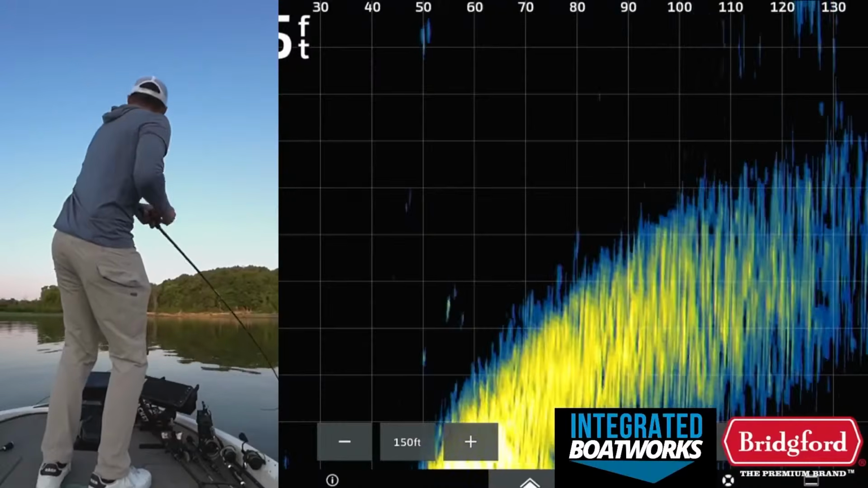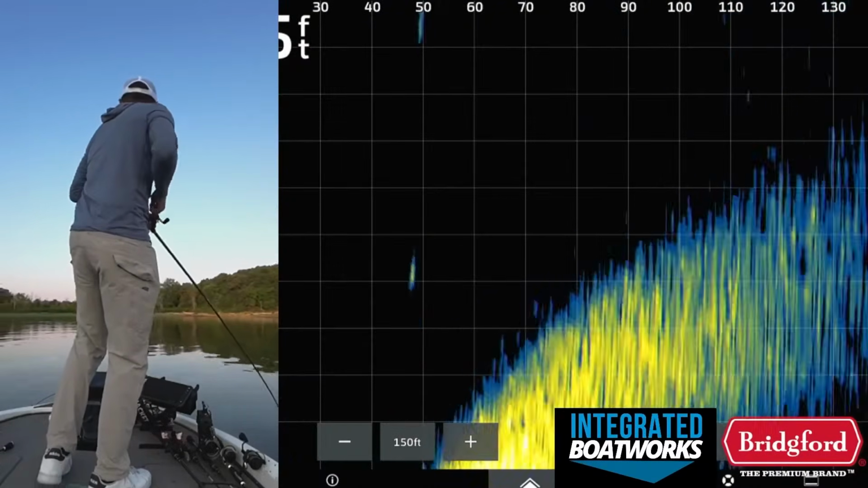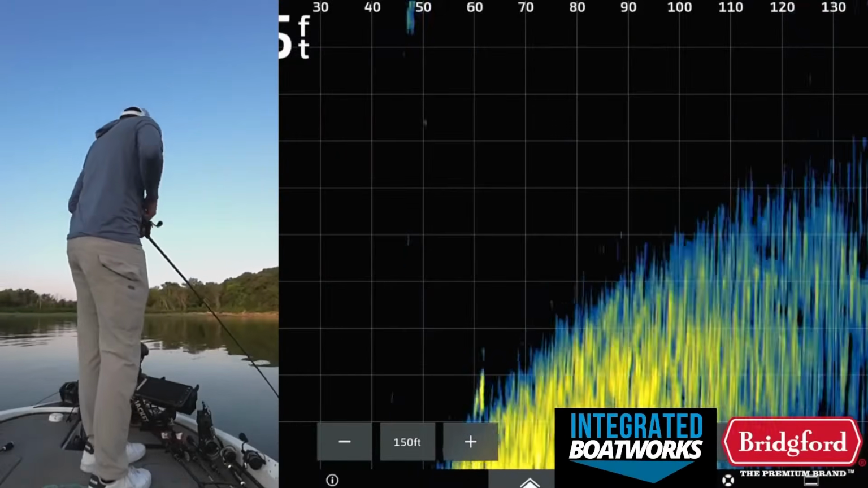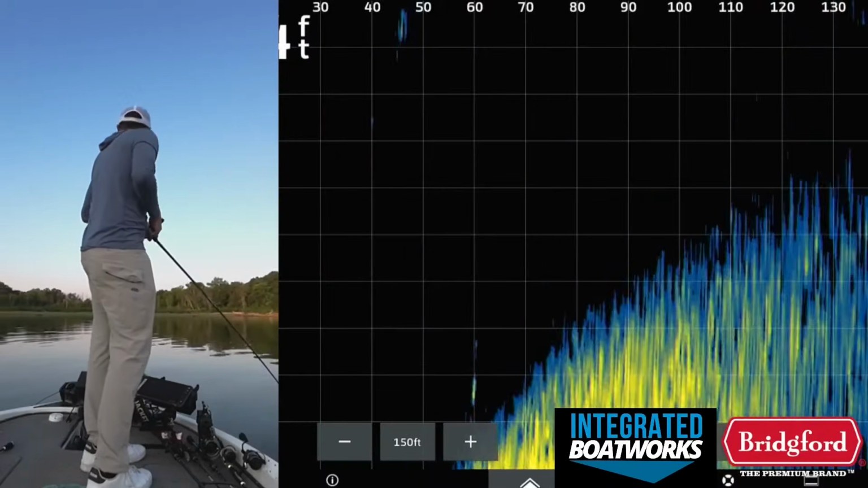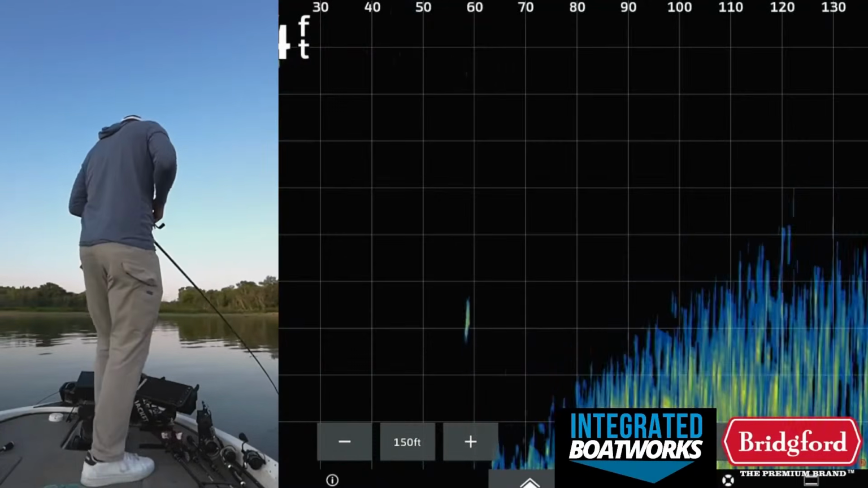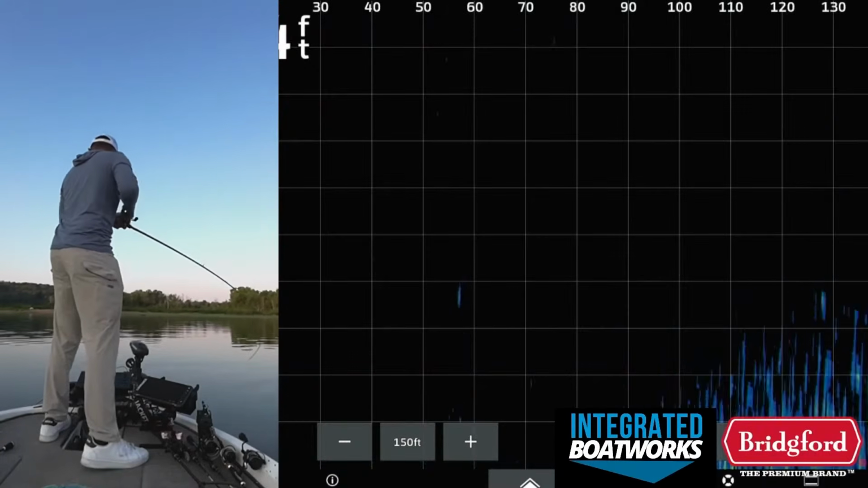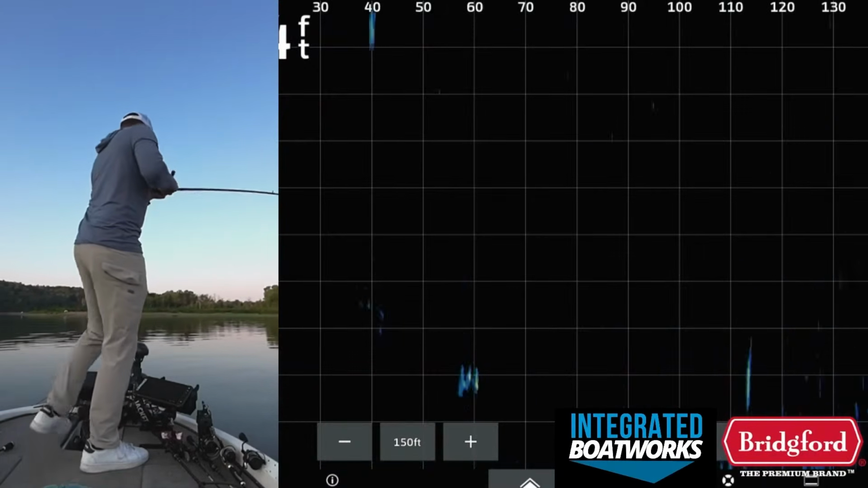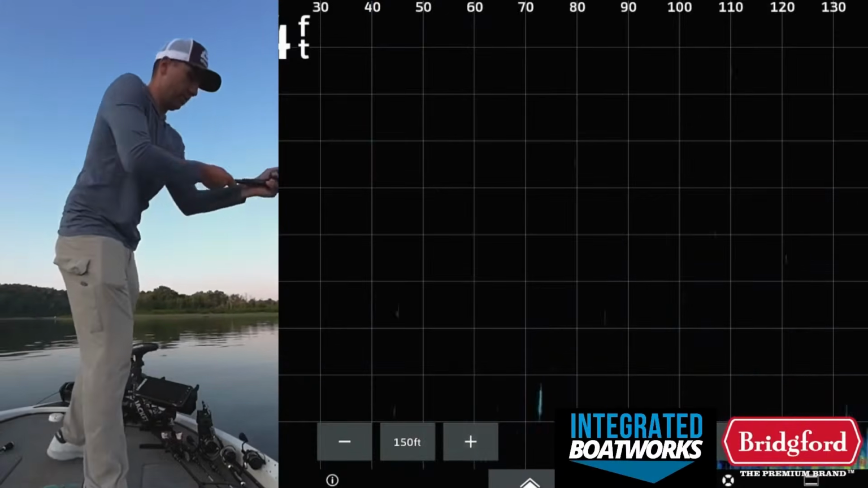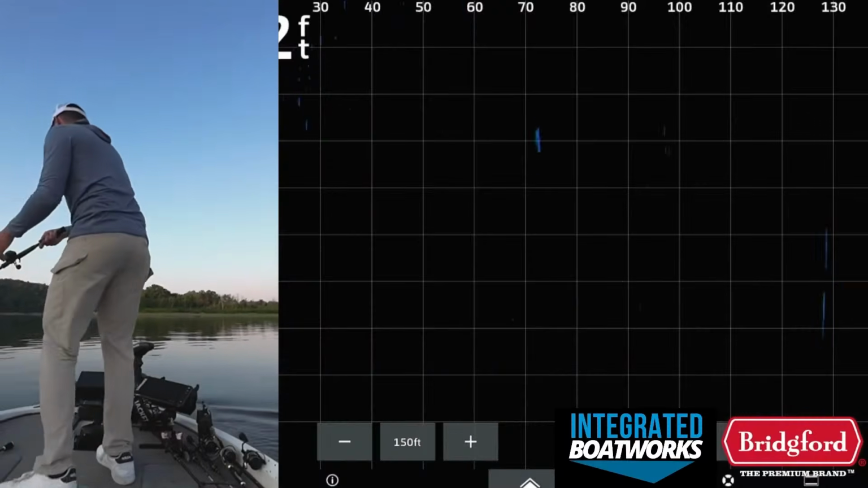There we go. That's a good one. On the tush. Finally. Wouldn't eat the crankbait after that first one, but got one on the tush. It feels like a better one too. Yeah, it's a better largemouth. That's what I'm talking about right here. It's the size fish we were looking for.